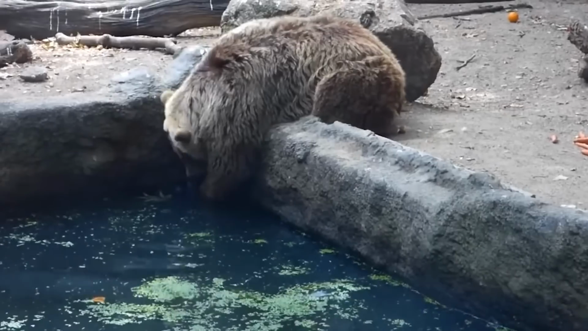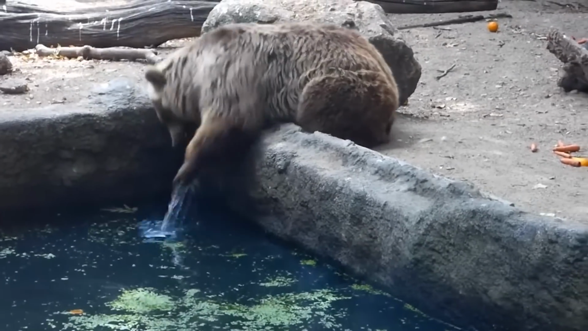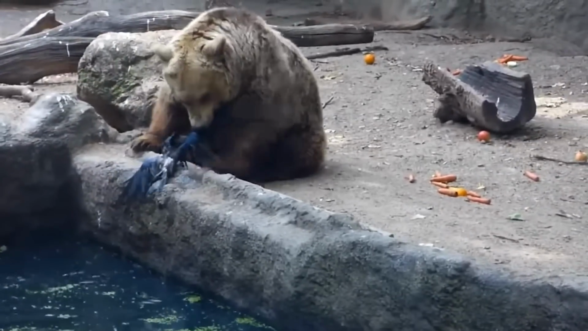A heartwarming rescue. In a surprising display of compassion, a Russian zoo bear has stolen the hearts of many with its remarkable rescue of a struggling crow.